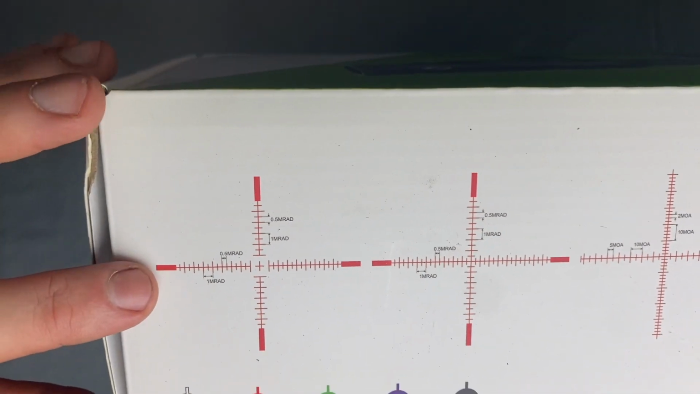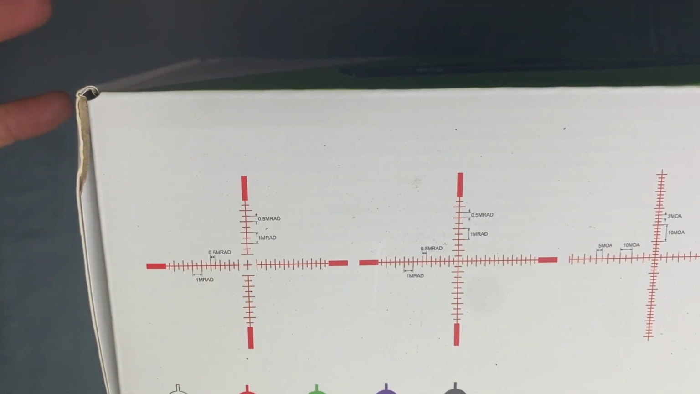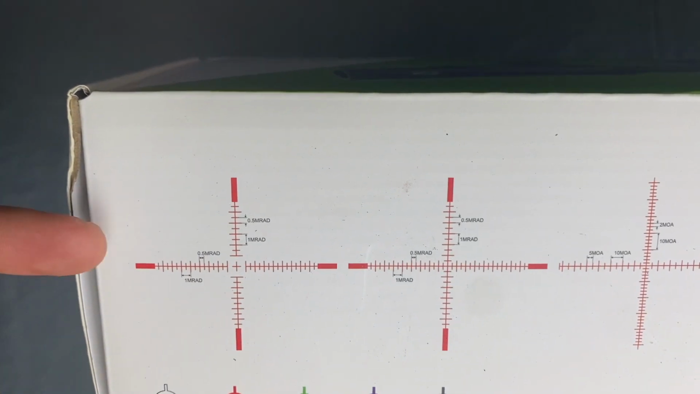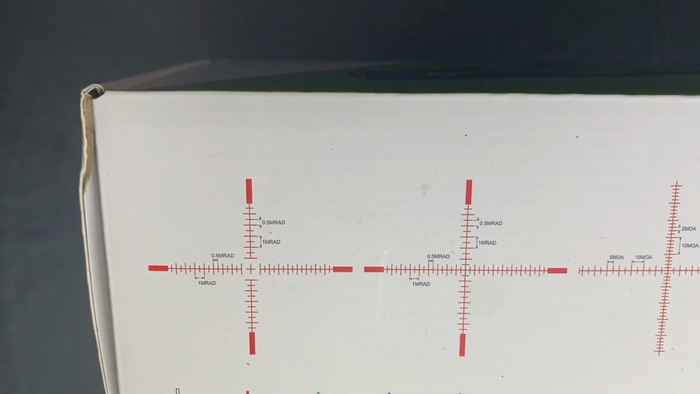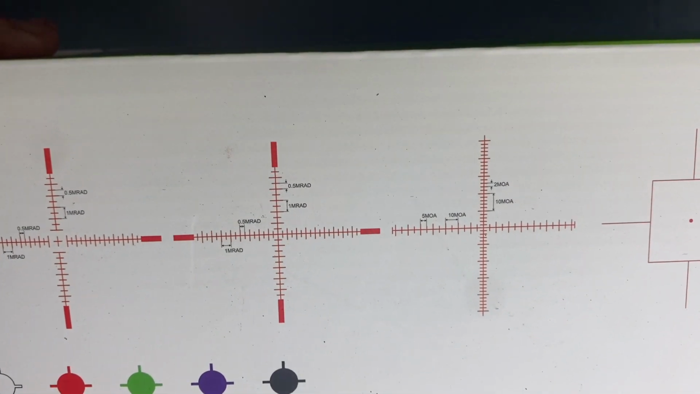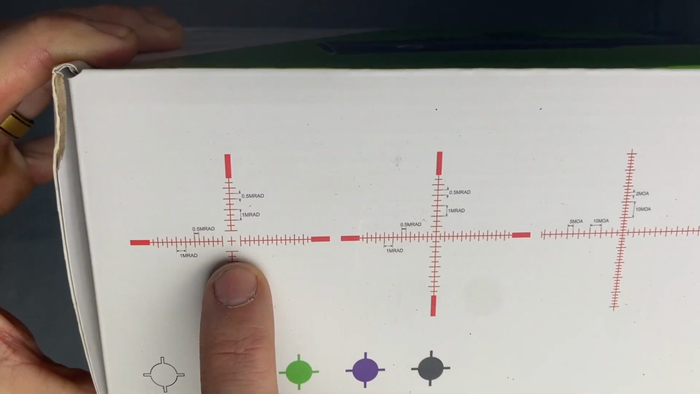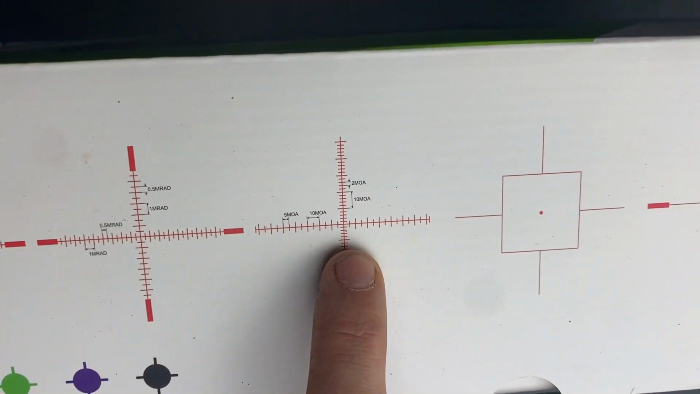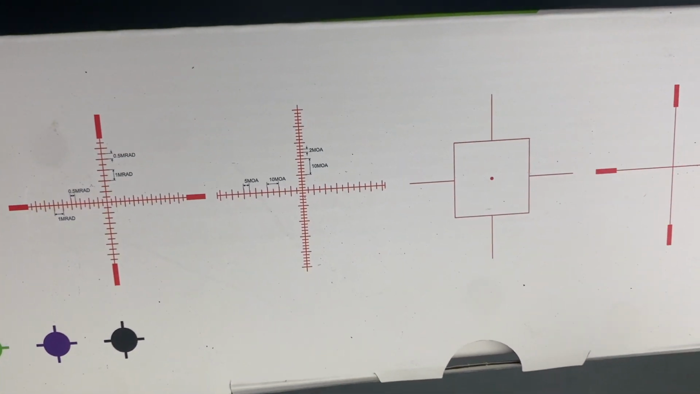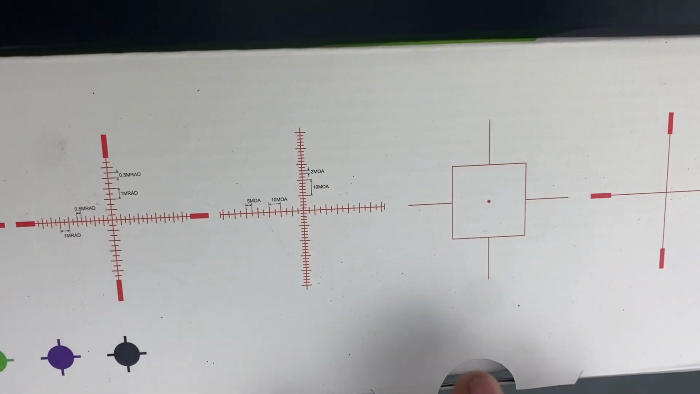It's got this one right here, which has kind of an open center. It's an MRAD. Each little tick is a half an MRAD, and the big tick is 1 MRAD. As you can see, you move on over, same thing, just the center is closed. This open, that's closed. Come over to here, this is MOA. This is the one I like to use just because MOA to me is easier. You know, 1 inch, 1 MOA, 1 inch.